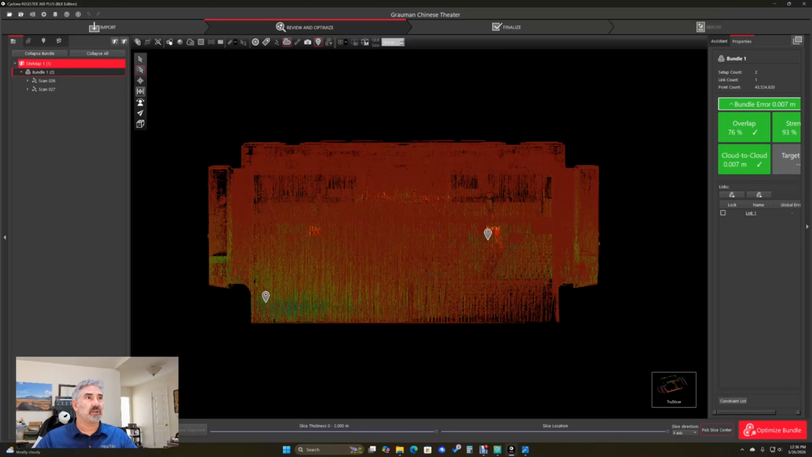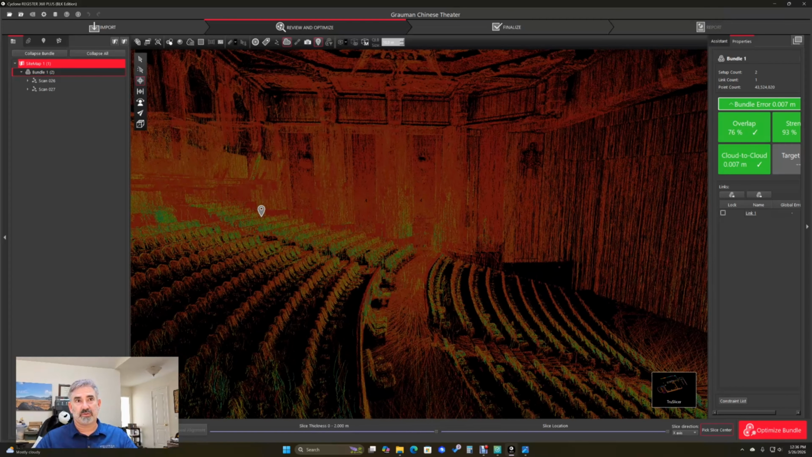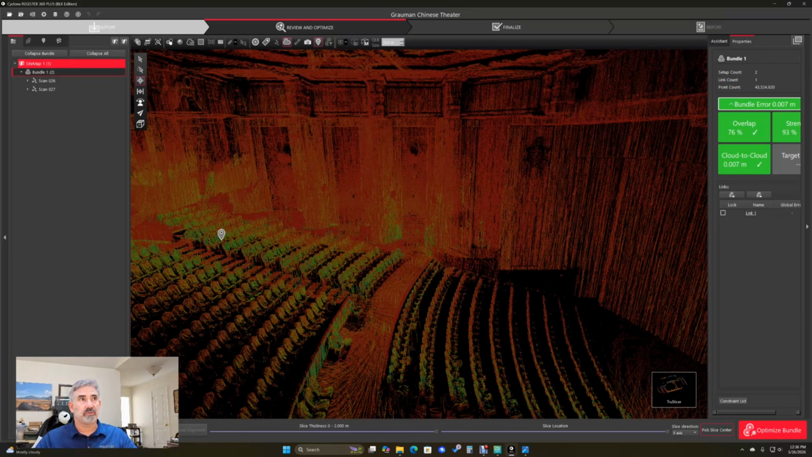So let me go back here. I'll just show you really quickly. If we go to color from scanner, this is really dark. I need a different background.